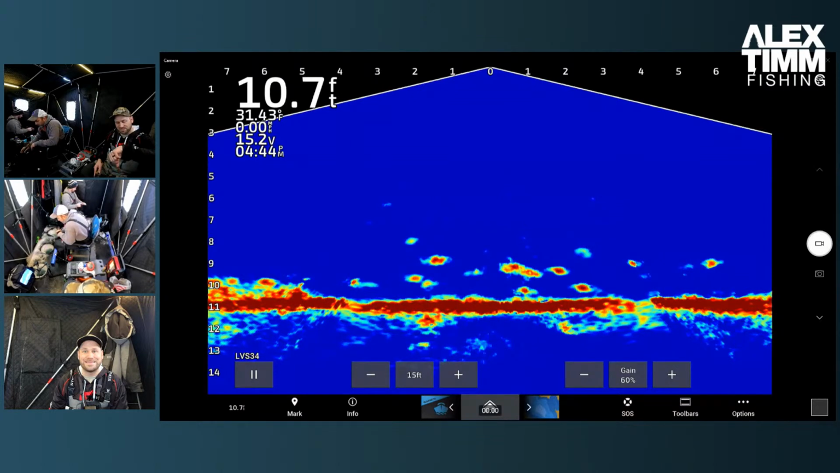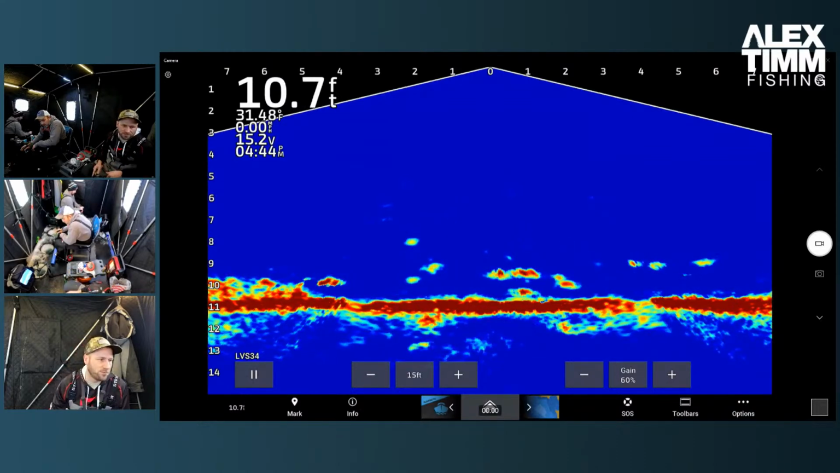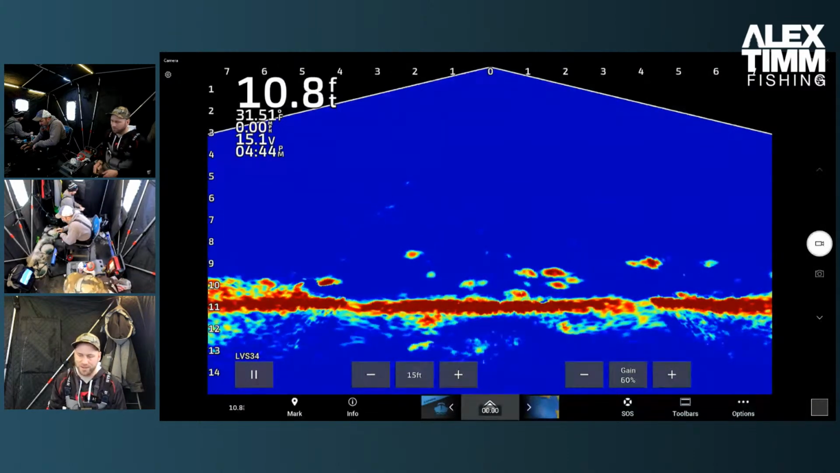Sunset here is 5:11 p.m. We got about another half hour until sunset. So hopefully we start getting into more of the crappie. Tons of fish on the Livescope screen, as you can see. It's been a fun day so far. It's nonstop. We obviously want to get into the bigger ones as we're in the tournament, and that's what matters. And so that's what we're out here hunting down today.